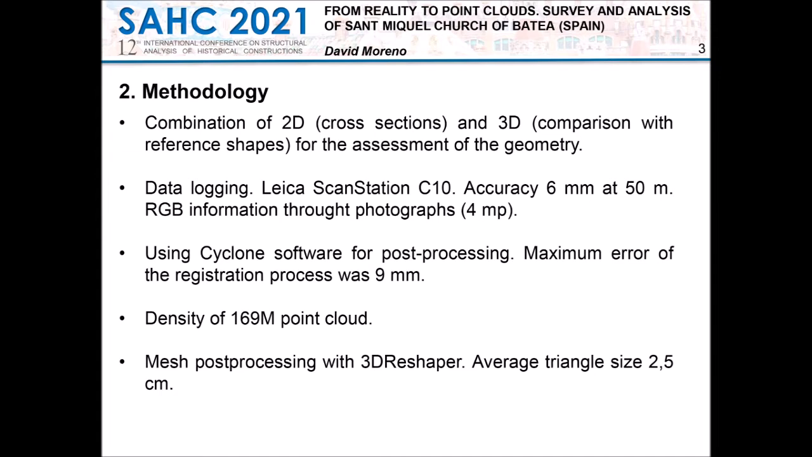Once the complete point cloud was obtained, the proposed methodology for the assessment of the building combined 2D and 3D processes. This allowed the adaptation of the process according to the construction elements and optimizing the study. The analysis focused on the inside of the construction.